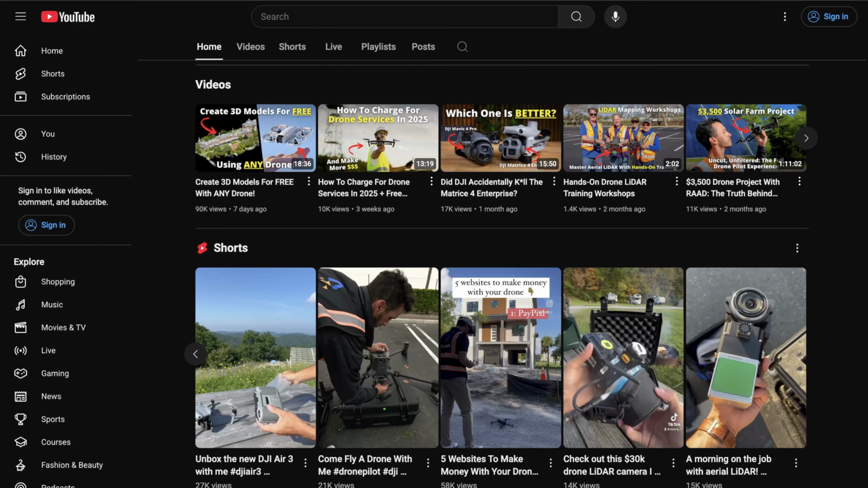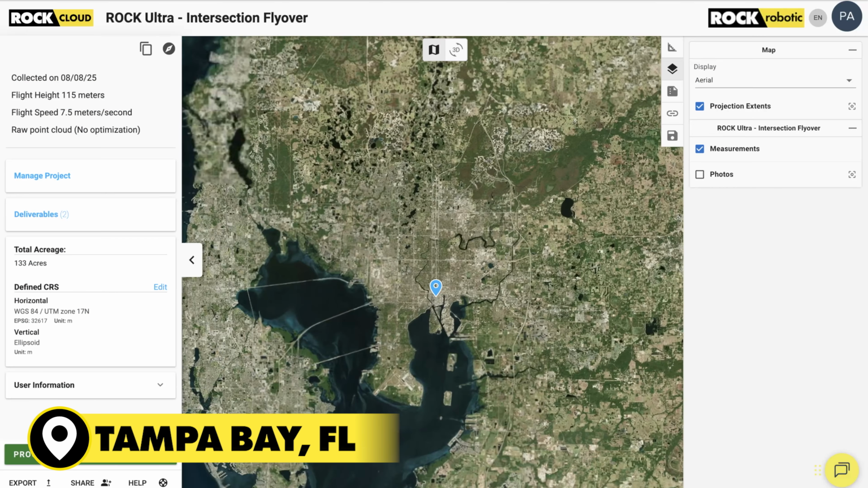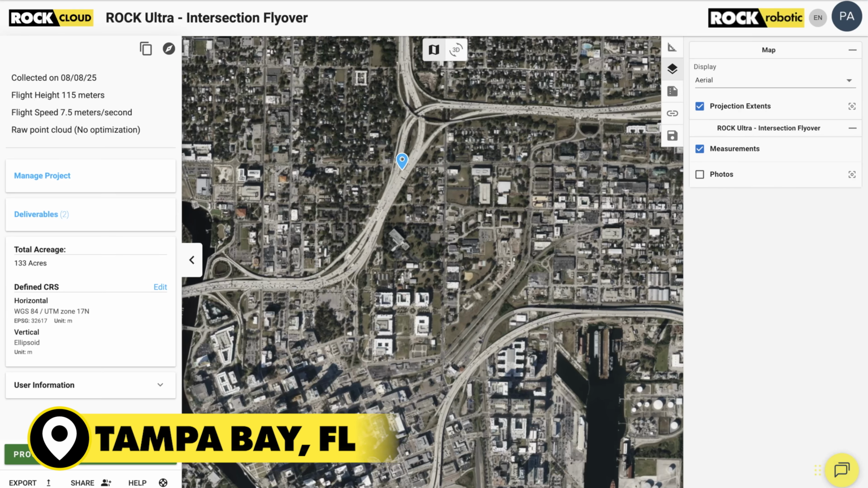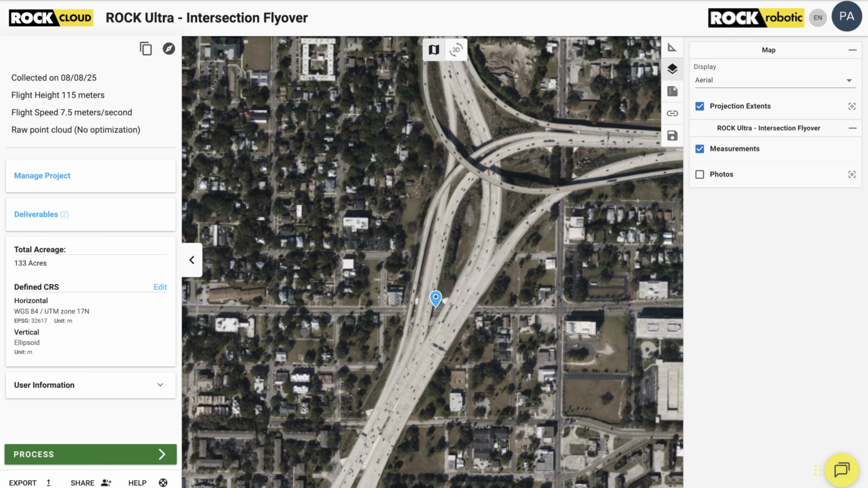For this showcase, Dylan explained why he chose to put the ROCK Ultra LiDAR to the test at this unique site. Yeah, so it's a site that I look out my window from my apartment before I head to my office every single day. And it has to do with one of the biggest interchanges in Tampa Bay area, where I-275 and I-4 merge.